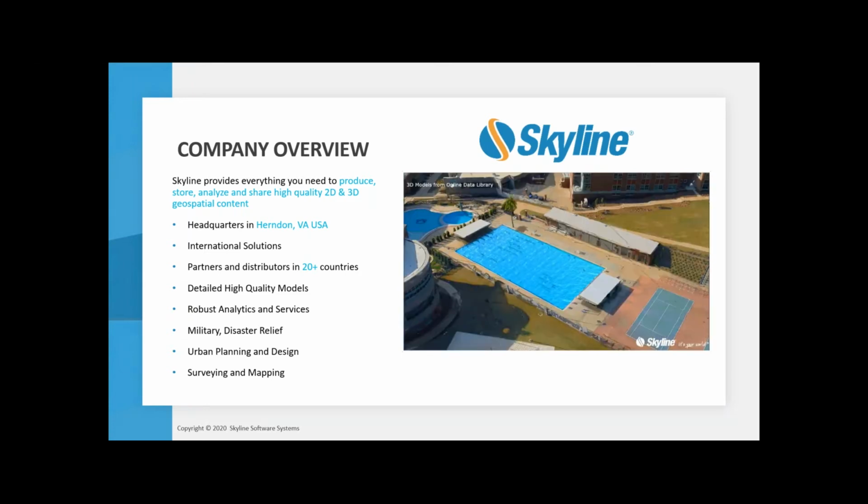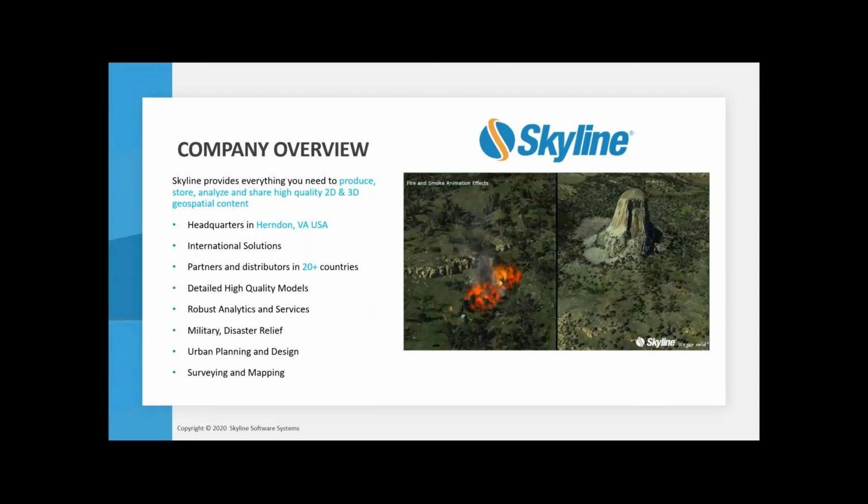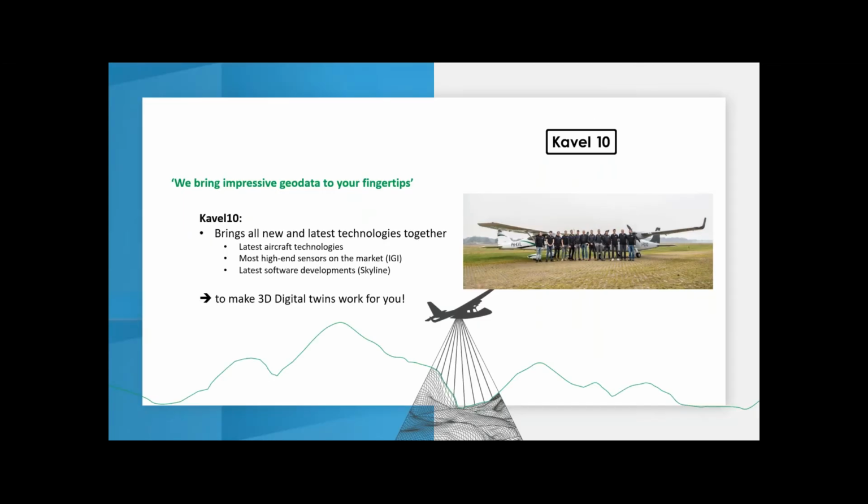So we try to give you the platform to utilize all of the imagery to either create your own products or use products that others create for you. And Kavel 10 is a company that a lot of people are a little unsure about diving into this whole process themselves. People can be a little intimidated from collection to producing results to working with them. So Kavel 10 is a company that gives you that end-to-end solution.